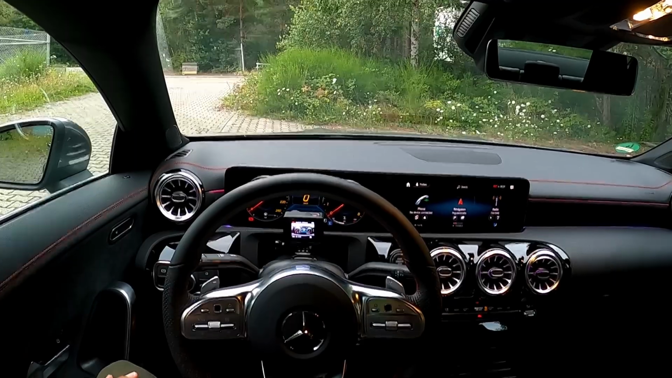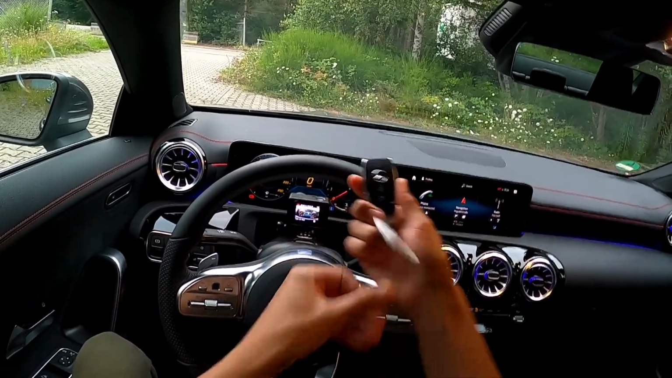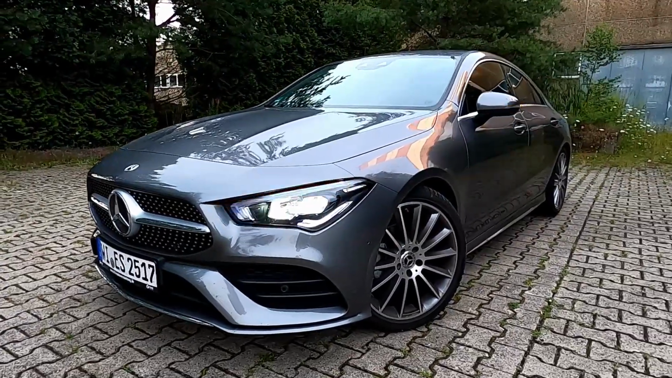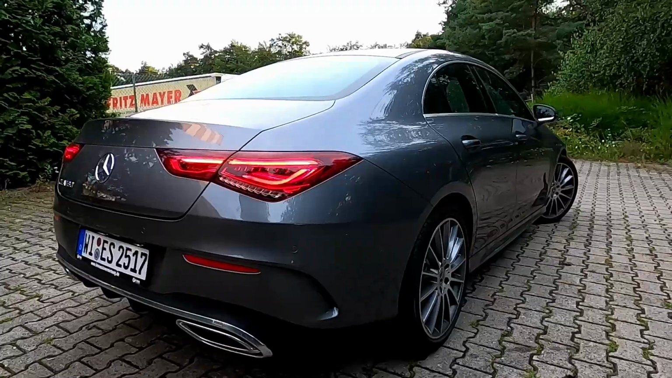Welcome to Catching Cars. My name is Isaiah, and this right here is the key to our test vehicle today. Thanks to Drive, we have this 2021 Mercedes-Benz CLA 180. So of course we're going to go ahead and take this out on the Autobahn and see how it goes. And then I'm going to come back and tell you guys what I think.